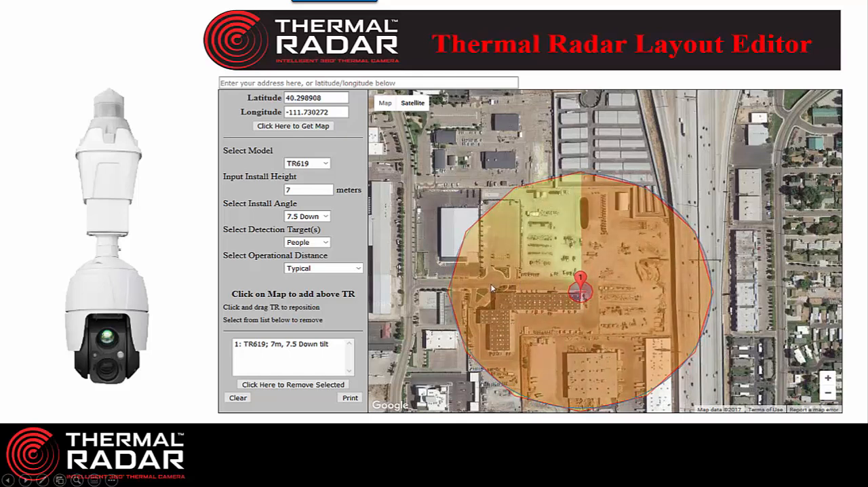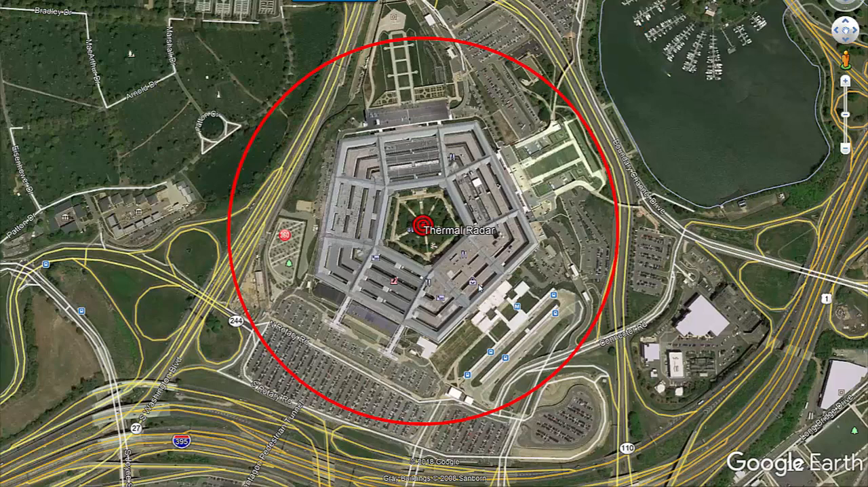That's really where the value of thermal radar comes in: in most cases, it's a single camera solution, where other solutions might have to have 10 or 15 or 20 cameras to do the same thing that we're doing.